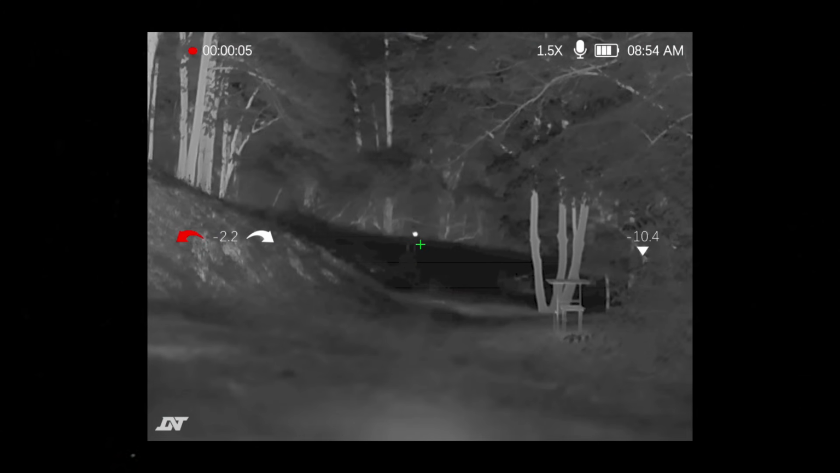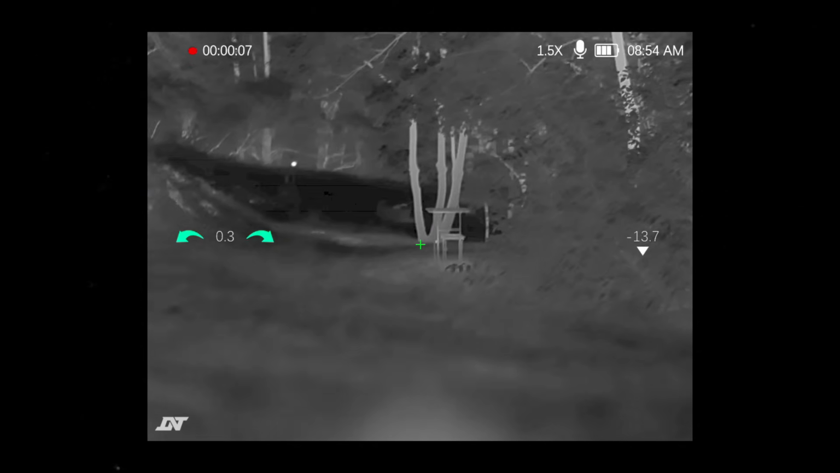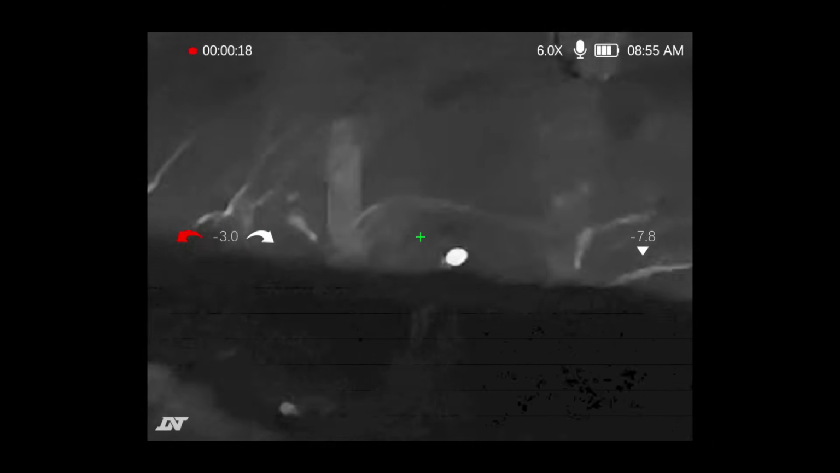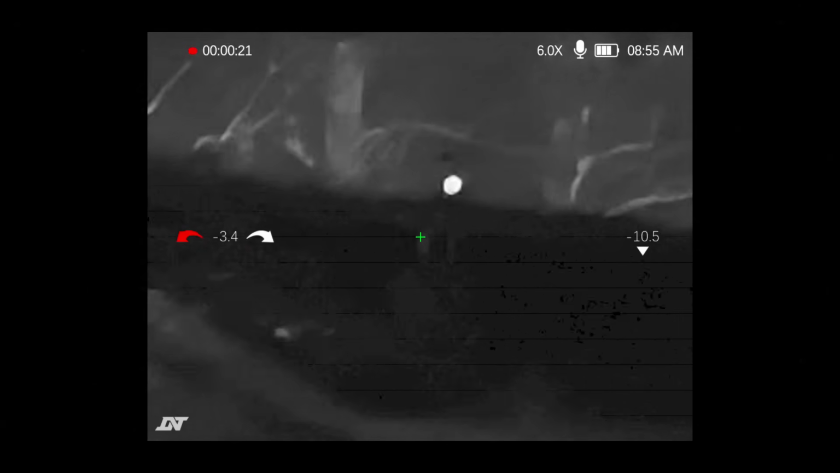I don't know if they can see it, but a little bit farther. Let's say this is 120, 130. Yeah, it's got to be something like that. Let's back it up some. See how far we are. So we were just right there. All right, we'll just aim a little bit higher for the hold.